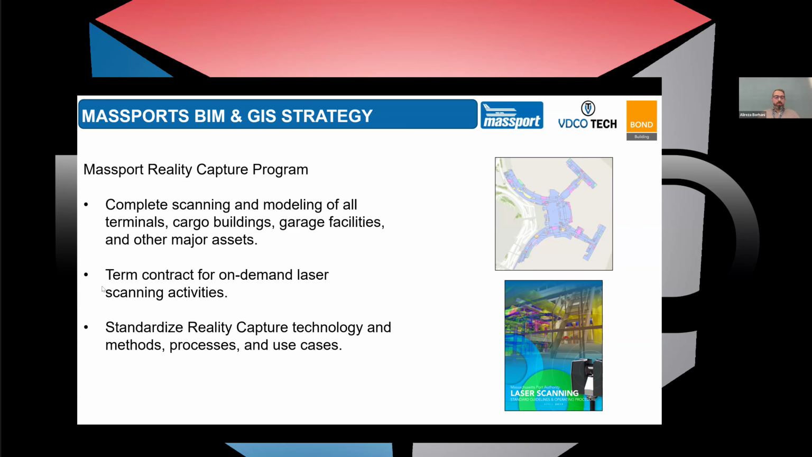So that's the reason we in DTIG, that's the name of the group that I'm a part of, which stands for Digital Technologies Integration Group. We team up with many consultants, including VDCO and Bond. We are working with some other consultants, including Feldman, NV5, and Woolpert, to create the laser scan standards.